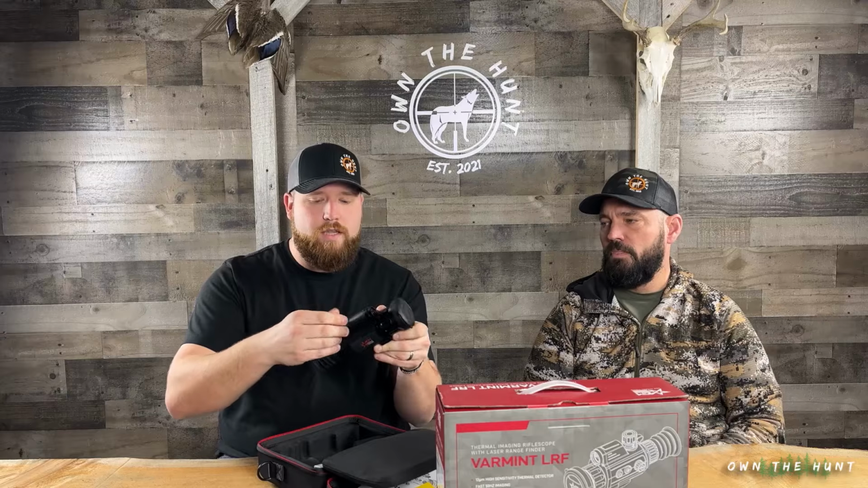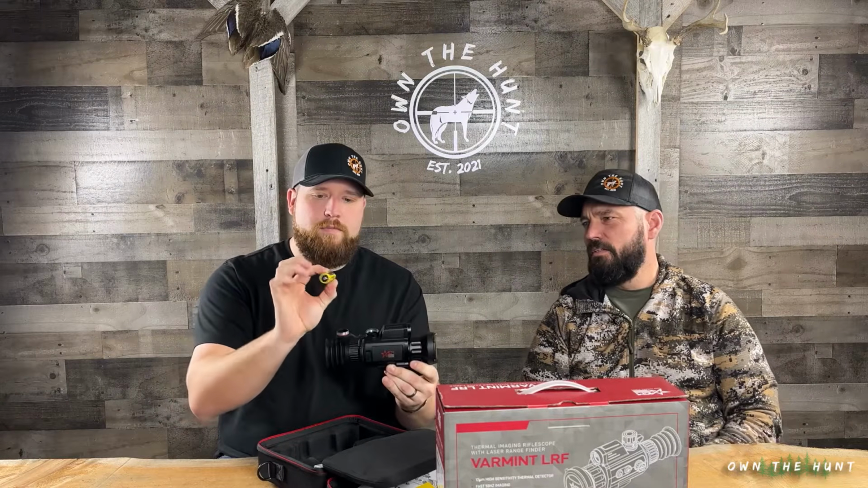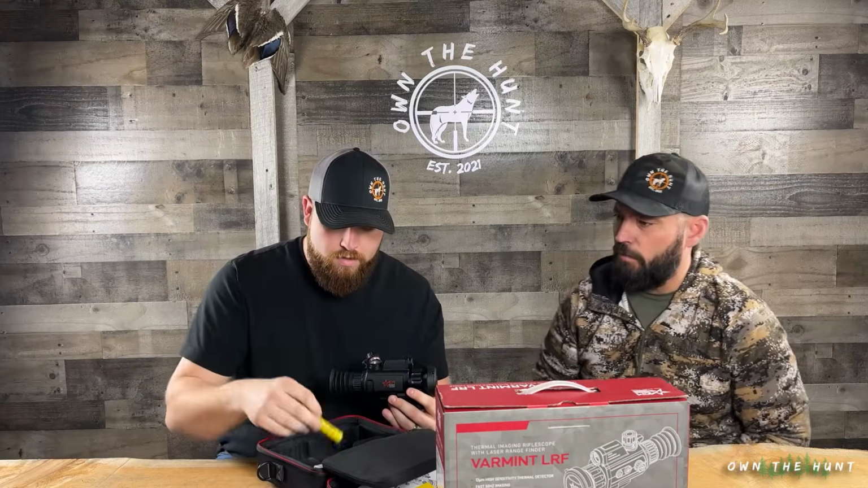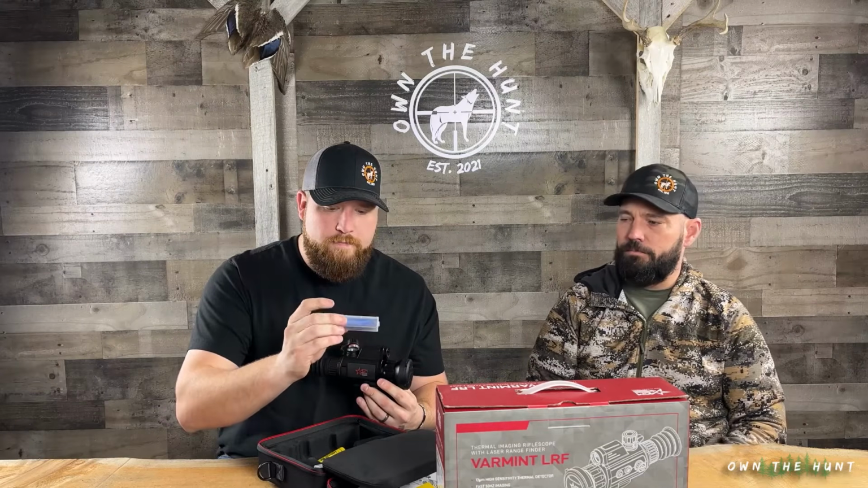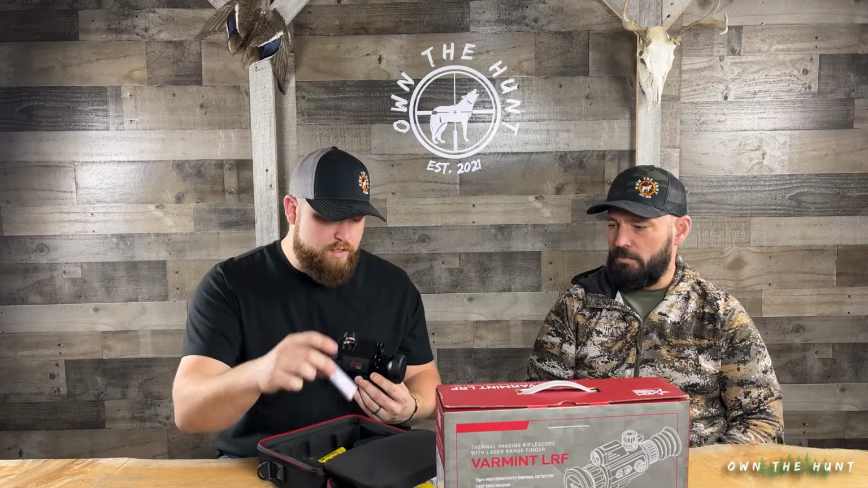Make sure you're rocking the proper length. I want to say 70 millimeter. That's correct. So he's got a Night Core battery in here right now. That's one Logan sent out with it. He wanted us to try it to see how it compared to the manufacturer's batteries. So how many does the unit come with? Comes with those two.